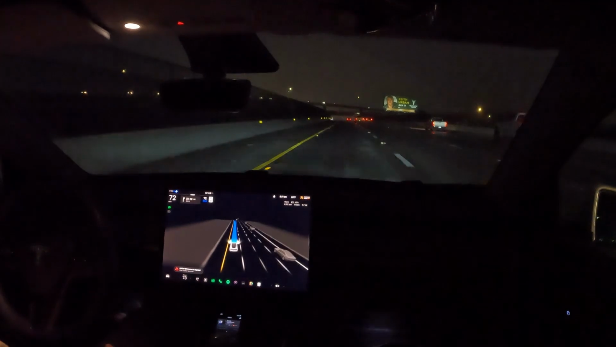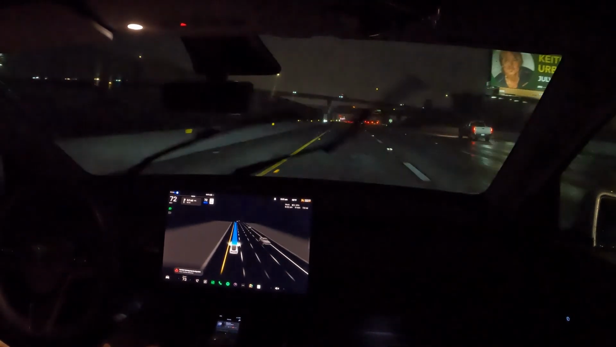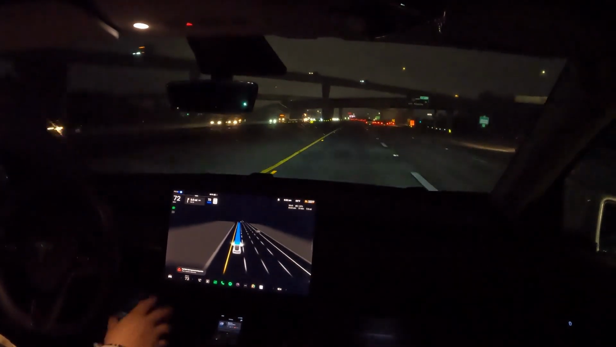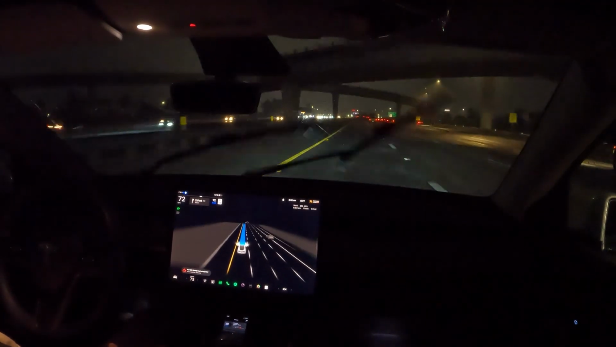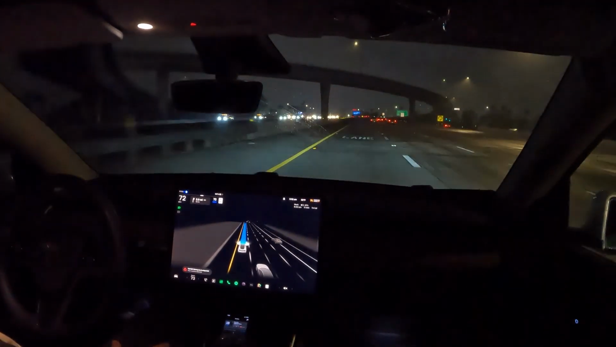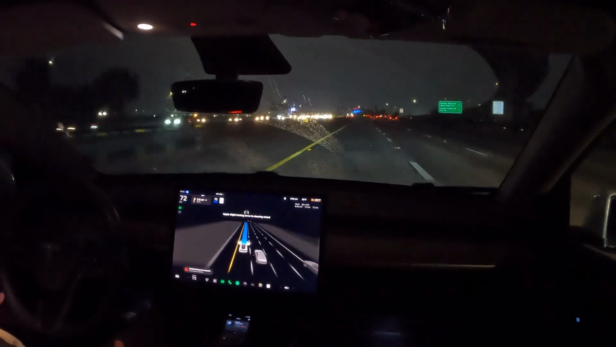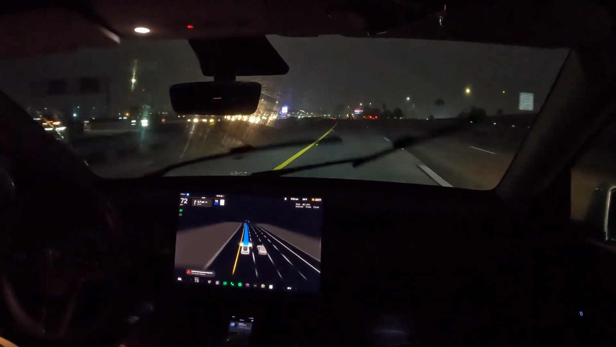I haven't had to intervene or disengage at all, not once. None. The car is doing everything. FSD is doing an amazing job. That was a 22-mile trip, and we're about 7.4 miles away from our destination. And yeah, FSD seems to be doing amazing.